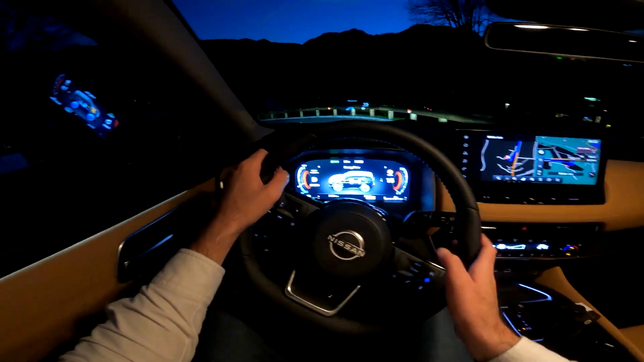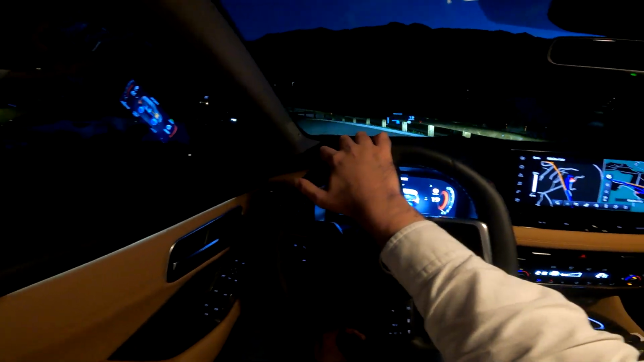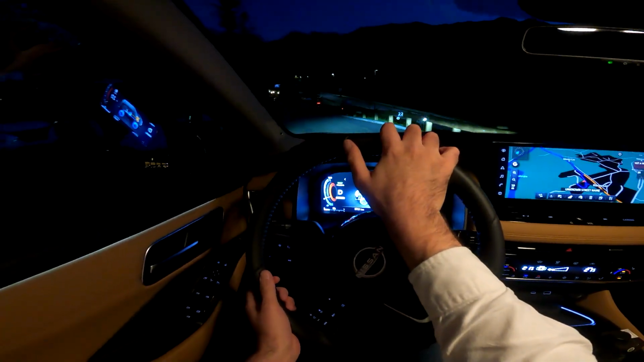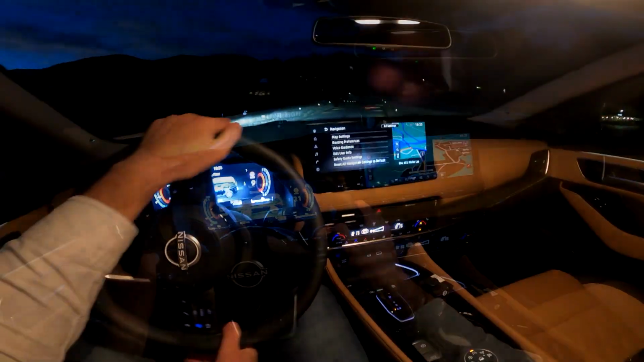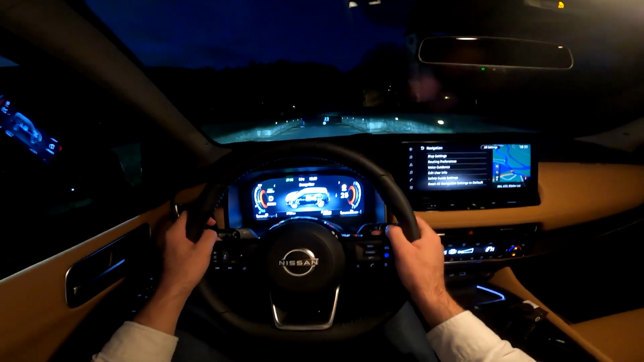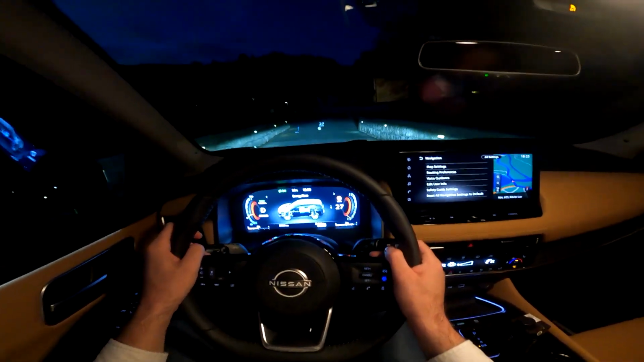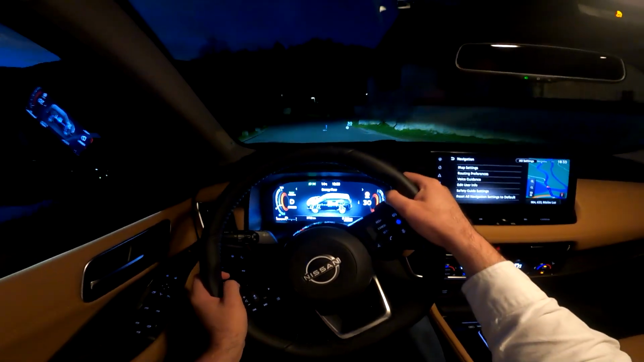So the layout in front of us, 12.3-inch digital cockpit, then immediately take the next left turn, and the 12.3-inch screen here in the middle. All right, so let's start with the technical details of this car. So this is the e-power, as I already told you, the innovative electrified powertrain from Nissan.